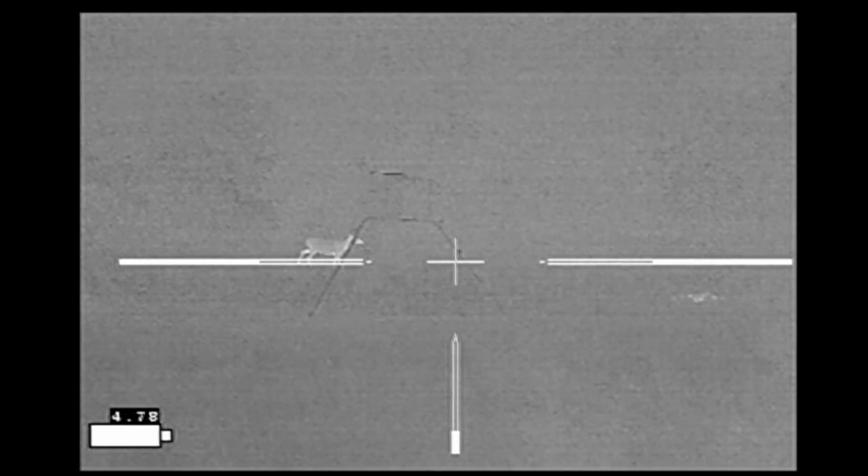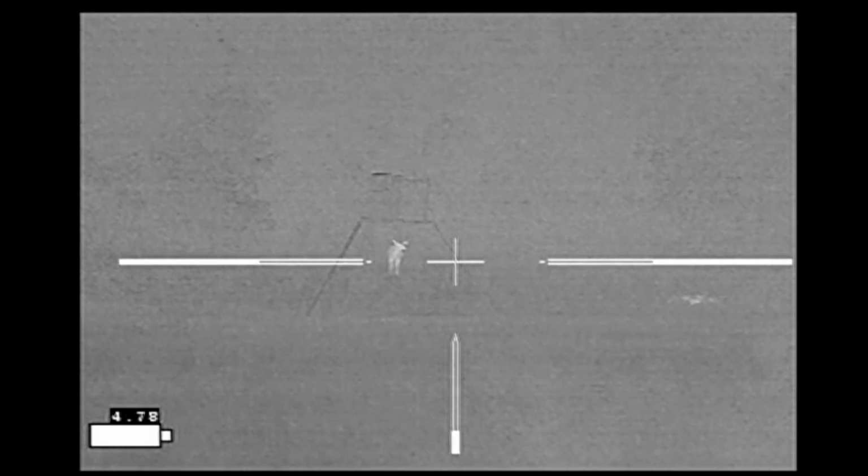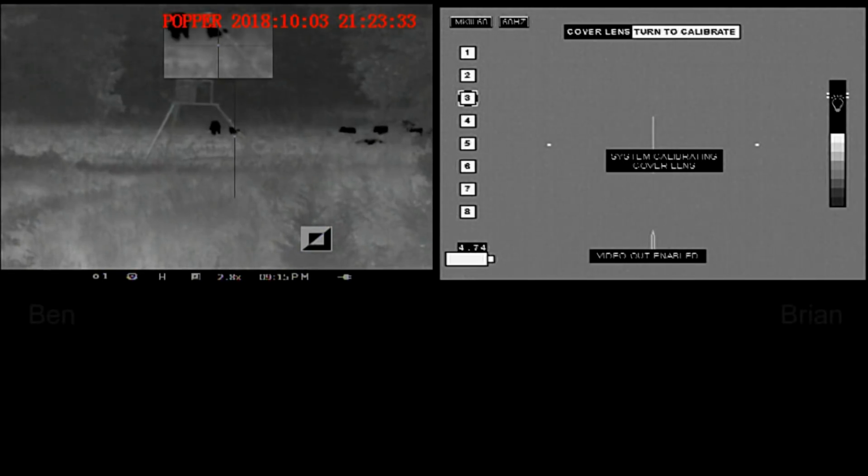So we decided to wait to see if any more hogs would come in. In the meantime, had this buck that came in that was very curious about the hog. Did not like seeing it there. On and off, we probably watched this buck for 30 to 40 minutes. Eventually moved around to another feeder before moving back into the woods.